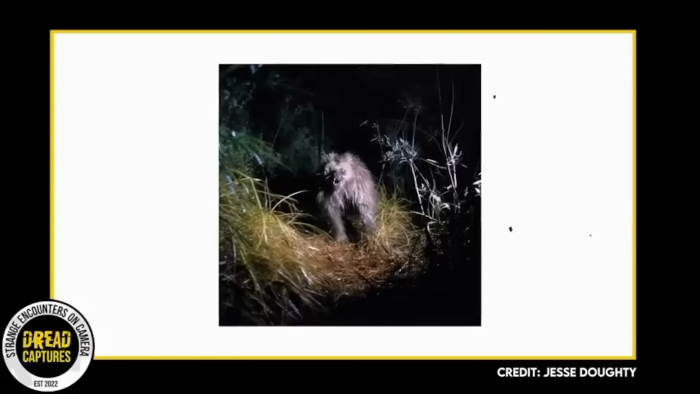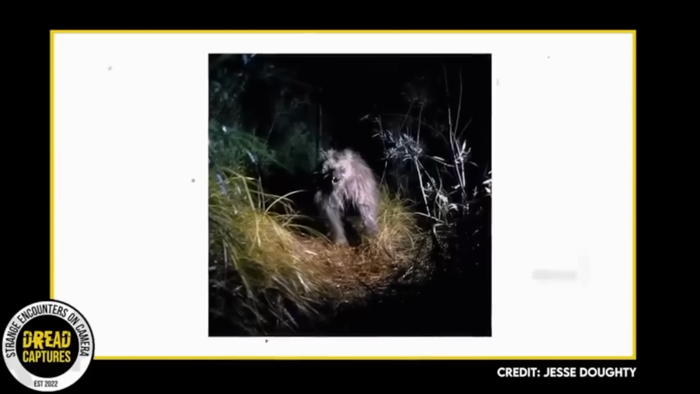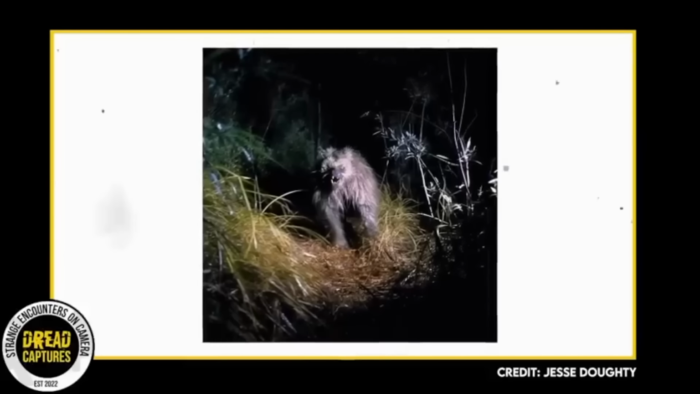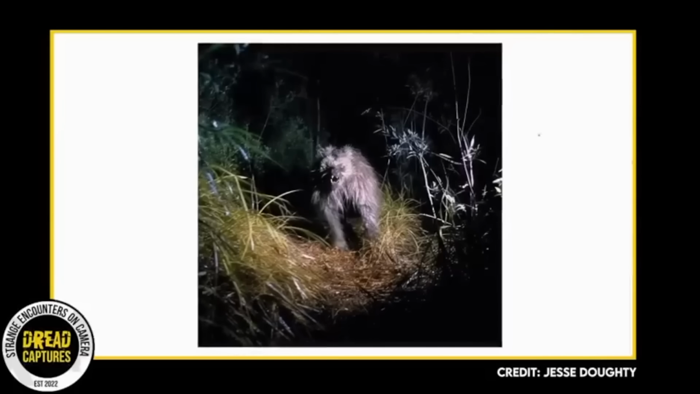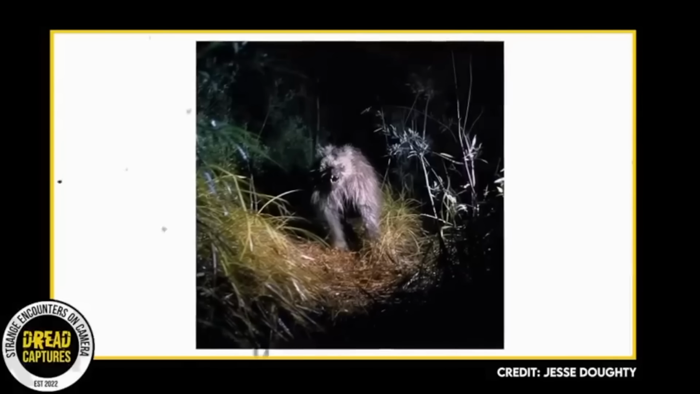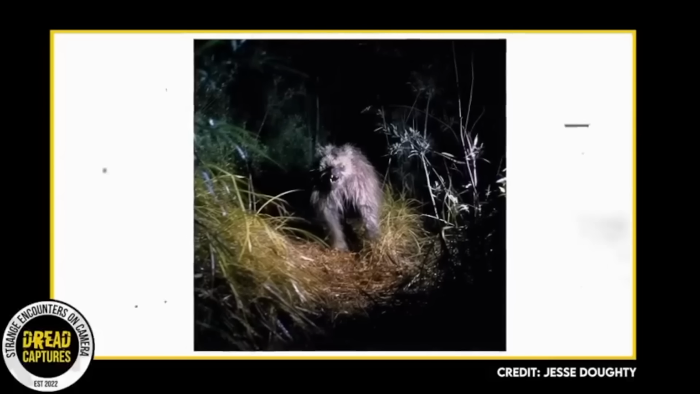Equipped with his trail camera and a sense of anticipation, Jesse set out into the depths of the Everglades. As he navigated the murky marshlands, he could sense an otherworldly energy hanging heavy in the air. The sounds of the usual creatures echoed through the trees, heightening the ambiance around him. Days turned into nights, and nights bled into early mornings as Jesse patiently set up his trail camera in strategic locations. He had his bag of food in his tent.